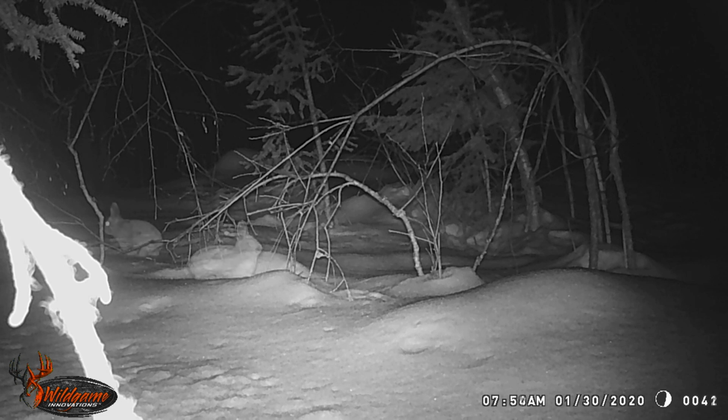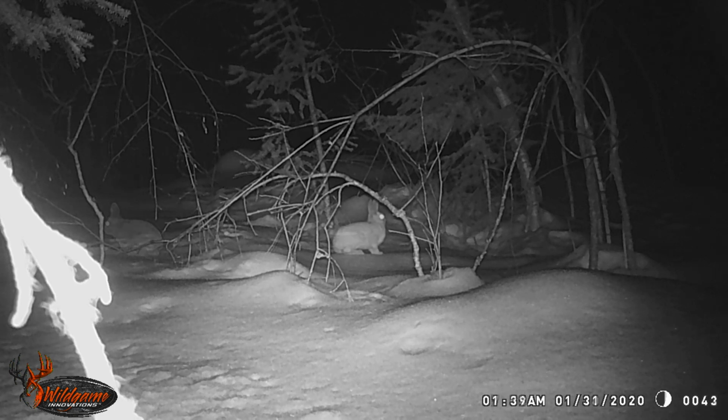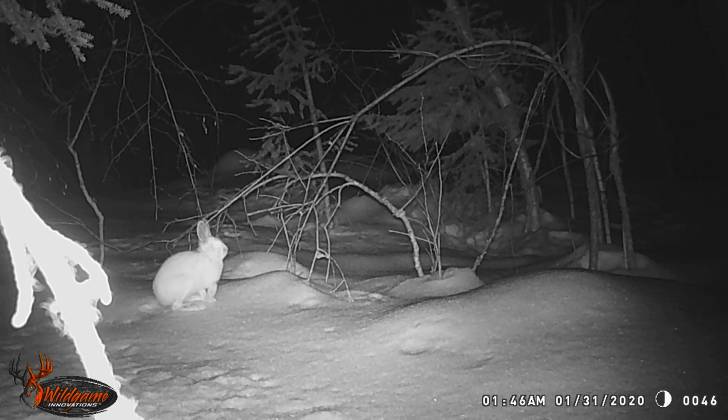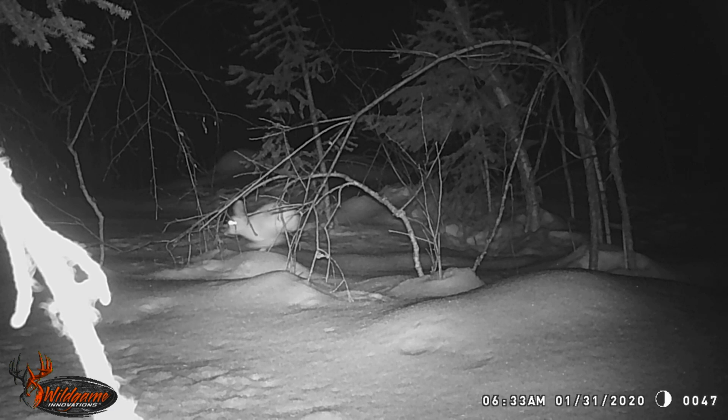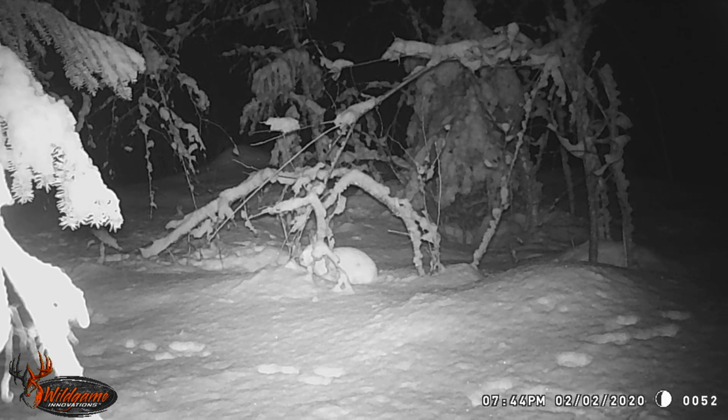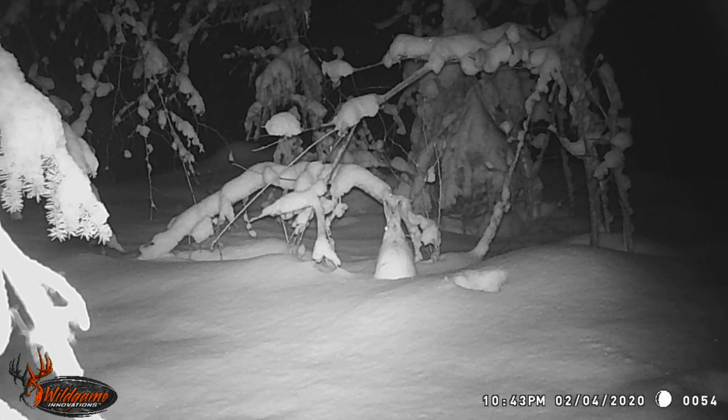But the camera being used here is the Wild Game Innovations Terra Extreme, and this one's a 12 megapixel camera. And it's not bad. It's taking some decent photos. I love the telemetry at the bottom, the date, the time, what number photo we're taking, and that little circle actually showing whether it's day or night. Like I believe it's the IR sensor display.